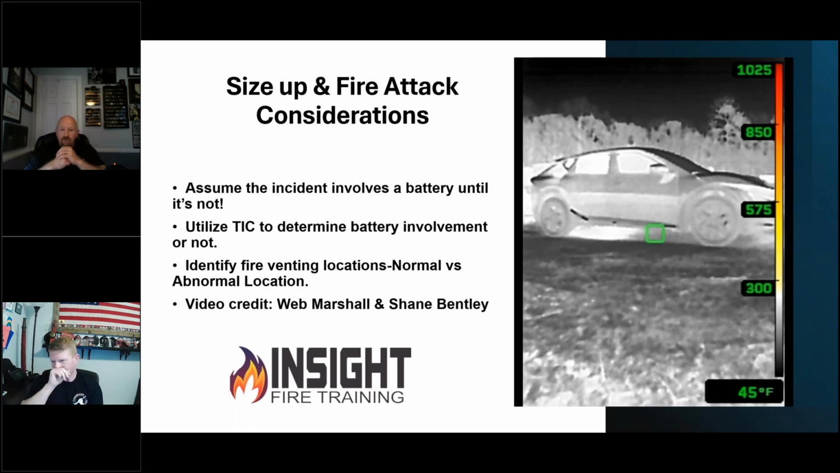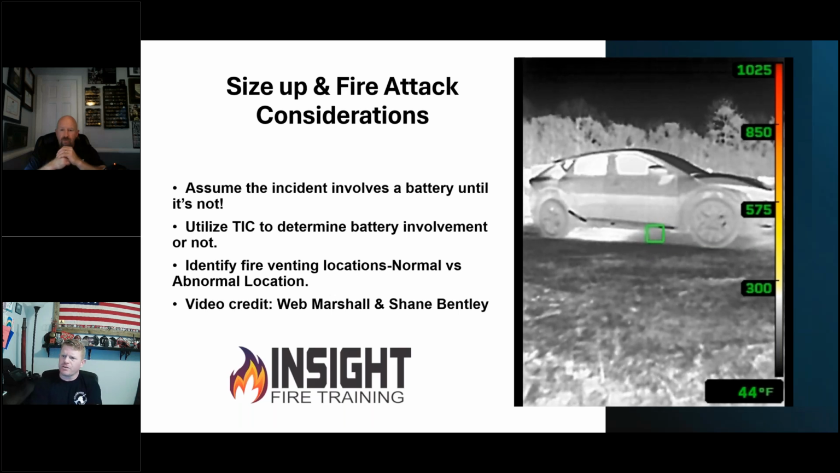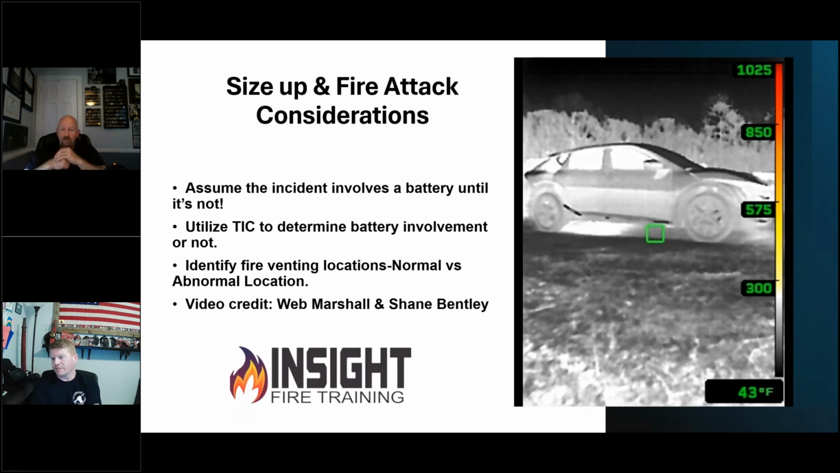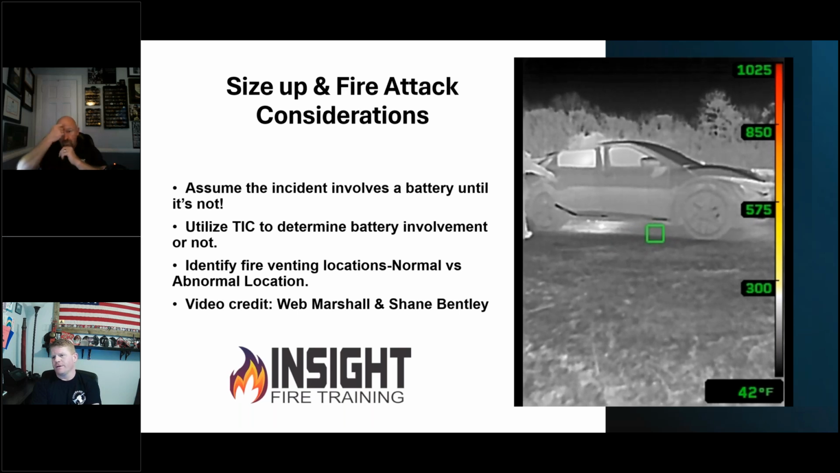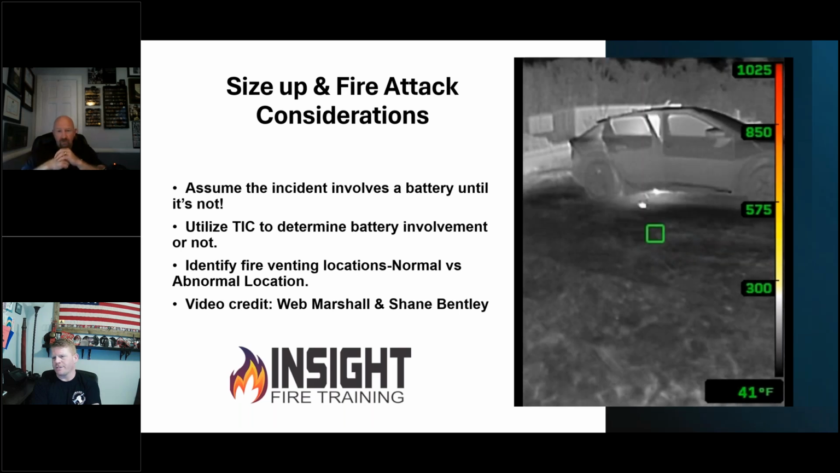This battery, the mass of the battery is in excess of about 1,200 to 1,300 pounds. So you think about the mass of the vehicle versus the mass of the battery. Most of the vehicle is there. Superheated gases come out as we open the door just to see fire propagation, to show them